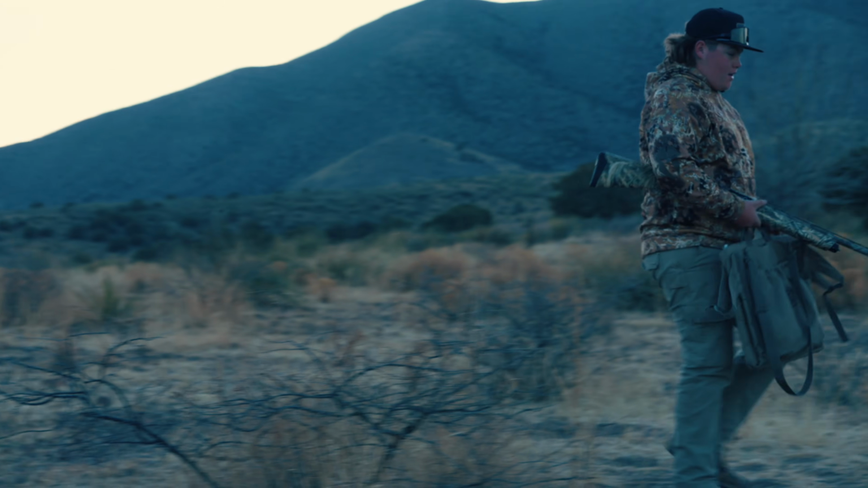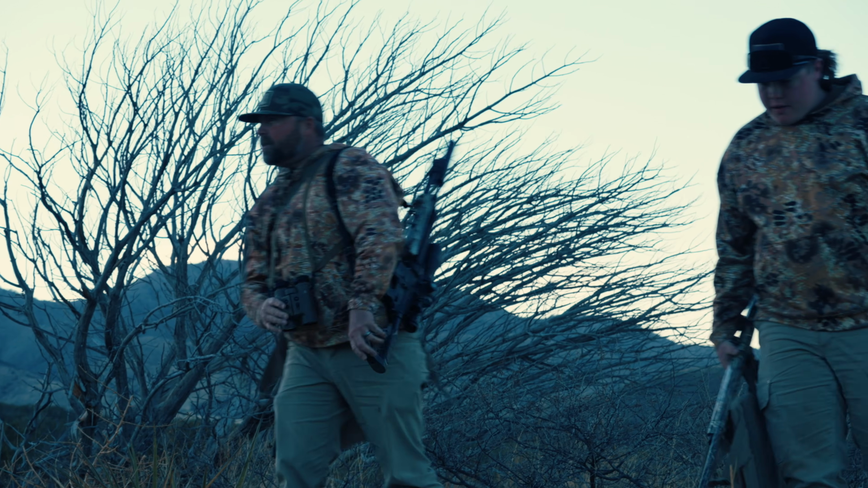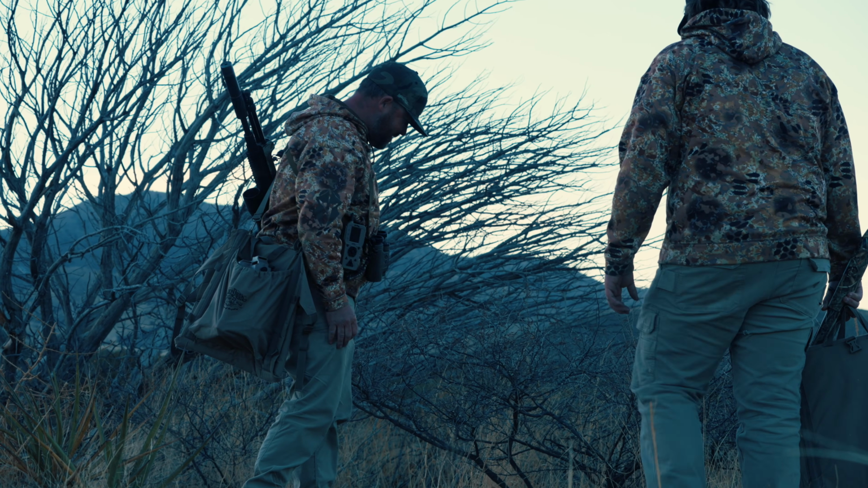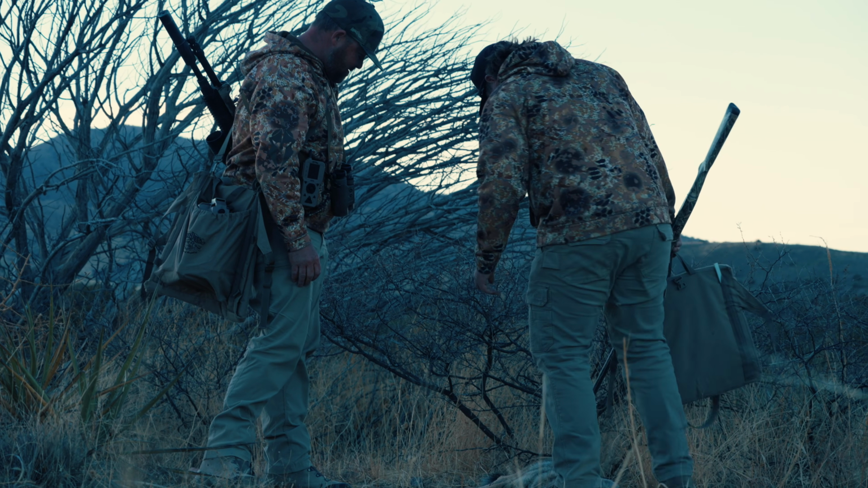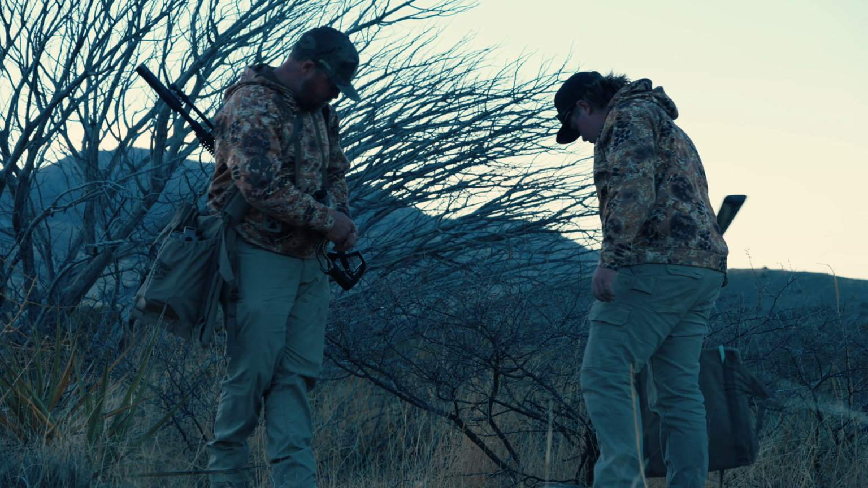That's pretty good. The old Hornady double BB, baby. Yeah, it's like 72 yards to that tree right there. Heck yeah. I don't think I hit him clear up tall. I think I just hit him back here. Well, yeah, look at the blood all over his feet.